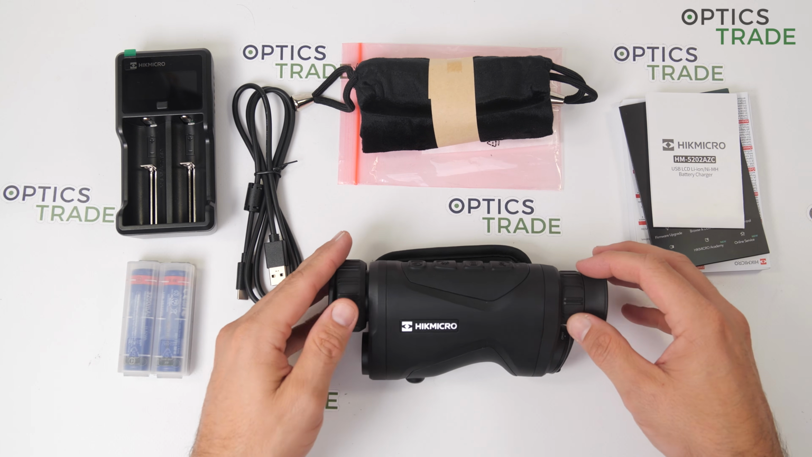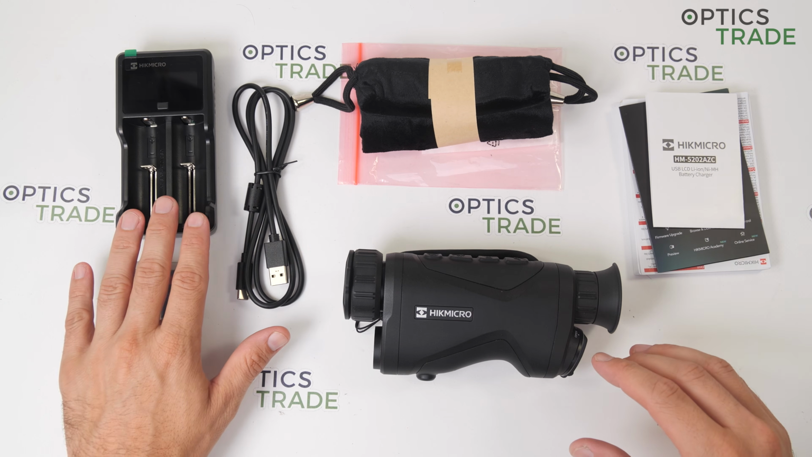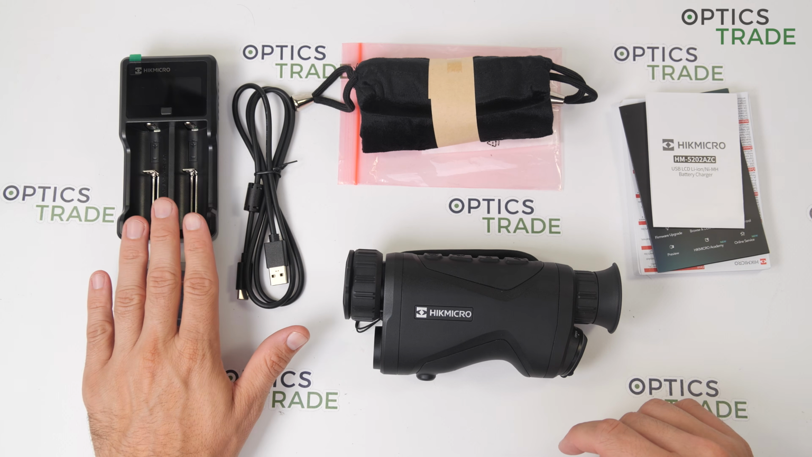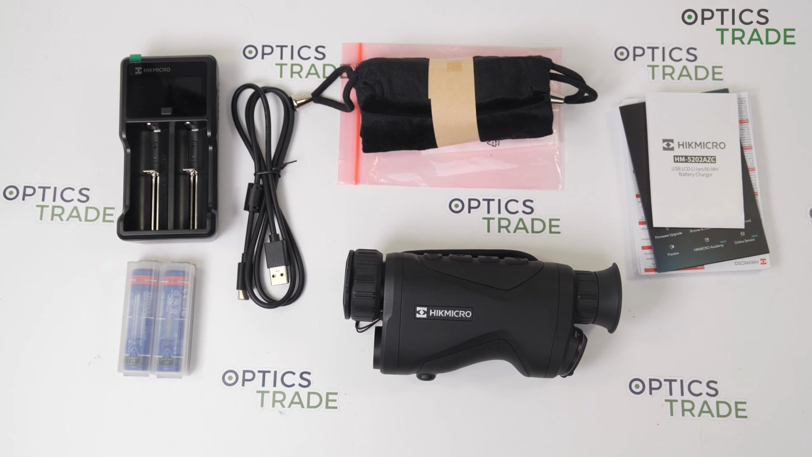And lastly, the charging adapter. I think, as I said previously, it should be included with such a device. I really don't like that it is not included.